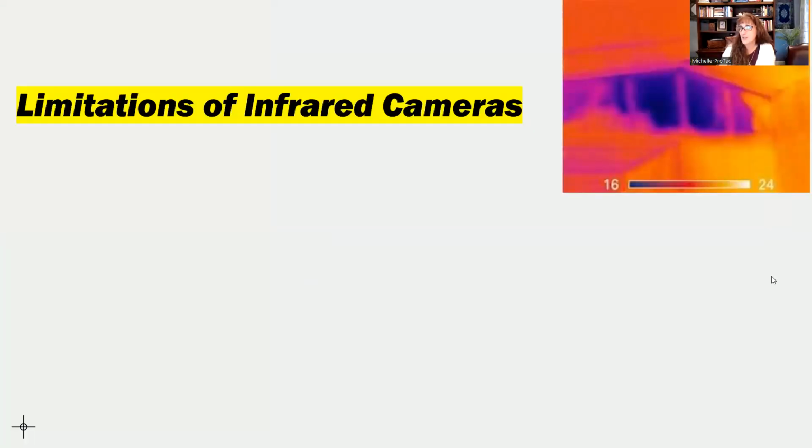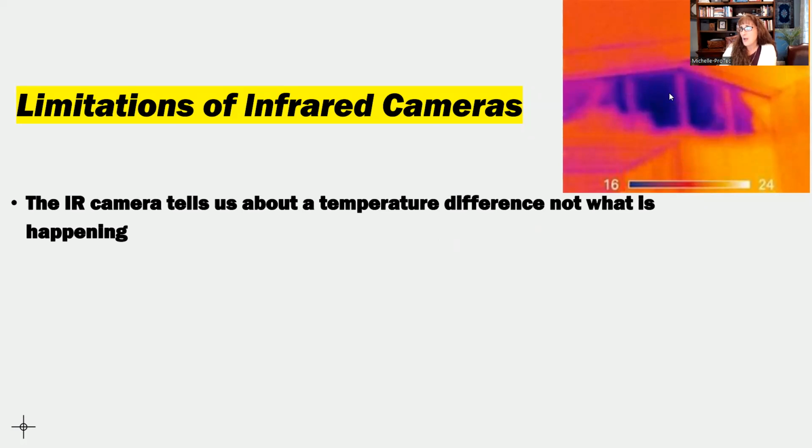So some limitations with the infrared camera. You see in this picture up here that we see all this purple and pink in that room. So we know that there's something going on there, and looking at it, it would give us the idea that, oh, that could be a water leak from the ceiling. But in all actuality, this is not a water leak from the ceiling. That area up there was actually not insulated. So a lack of insulation can also look like a water leak. That's why it's so important that you confirm it with your moisture meter.